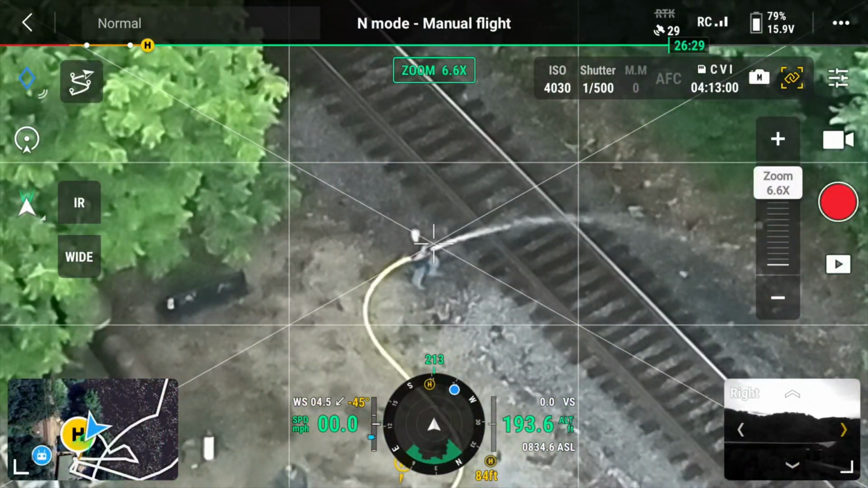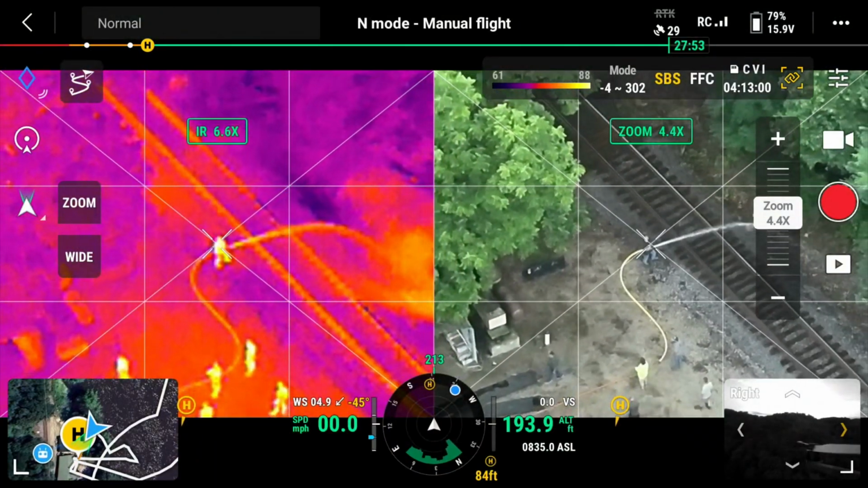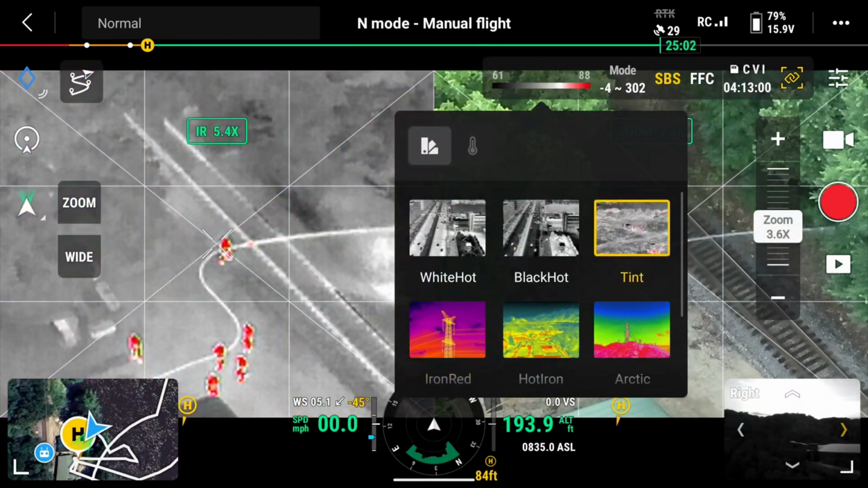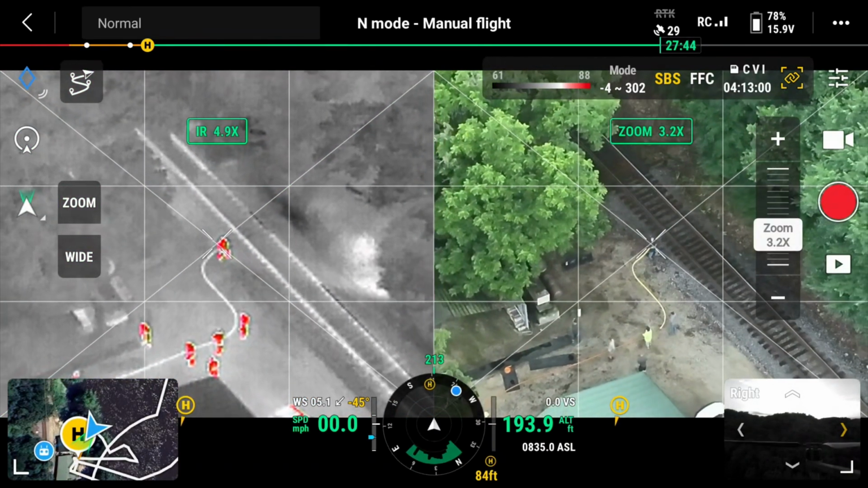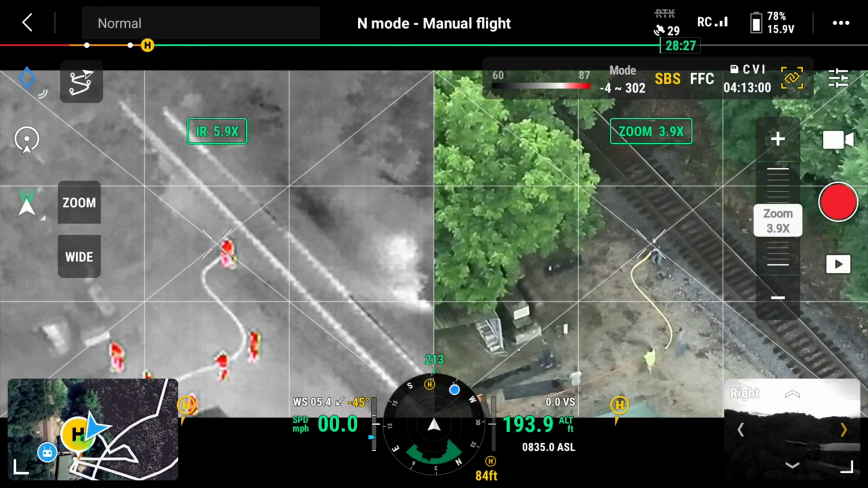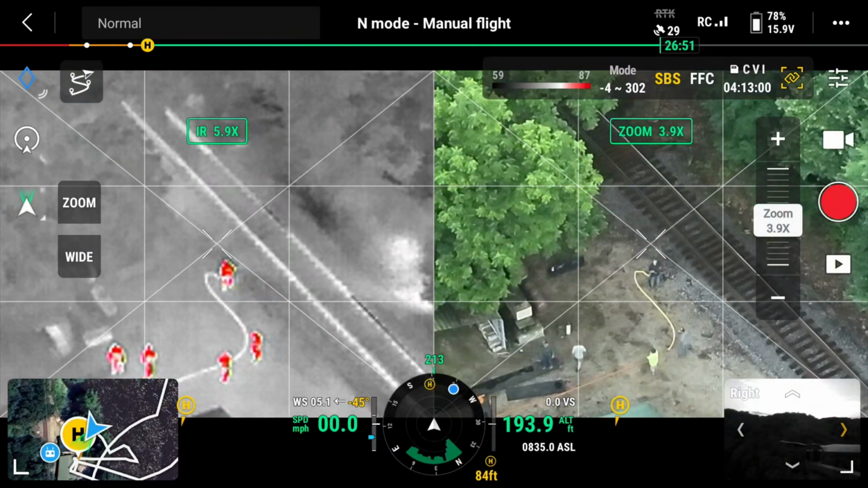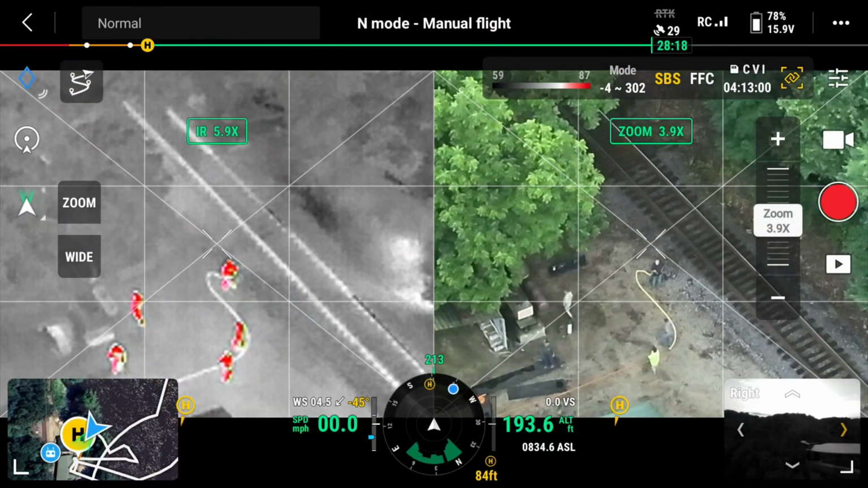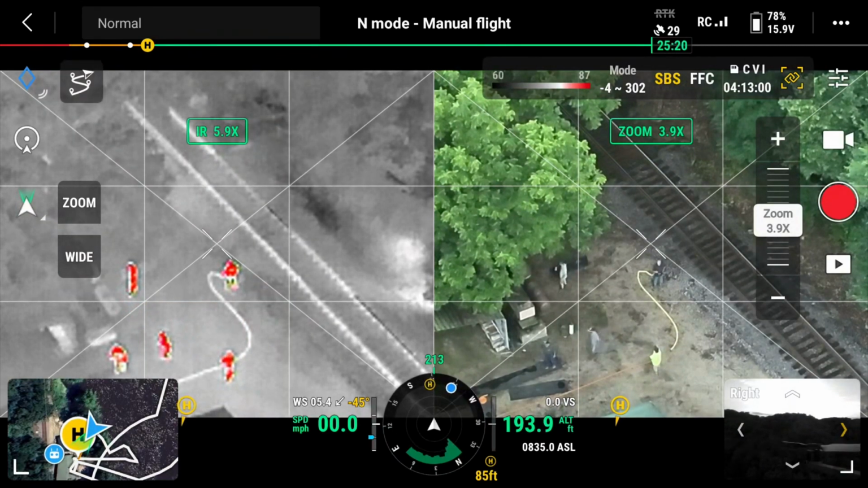So here, if I go back to IR, now we'll change, and I can change the temperature palettes too to say I only want to look at temperature within this range. So if you're doing search and rescue, you're looking for a human that has a temperature of 100 degrees or 98. So then you can say, okay, I only want to see things between 90 and 120 degrees.